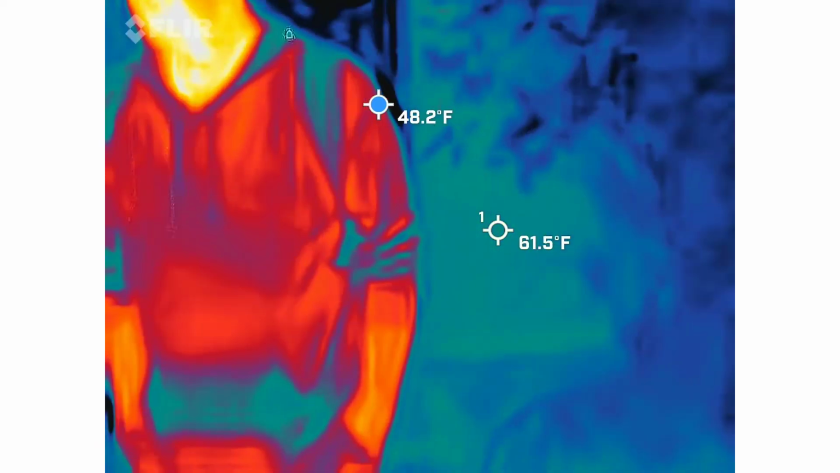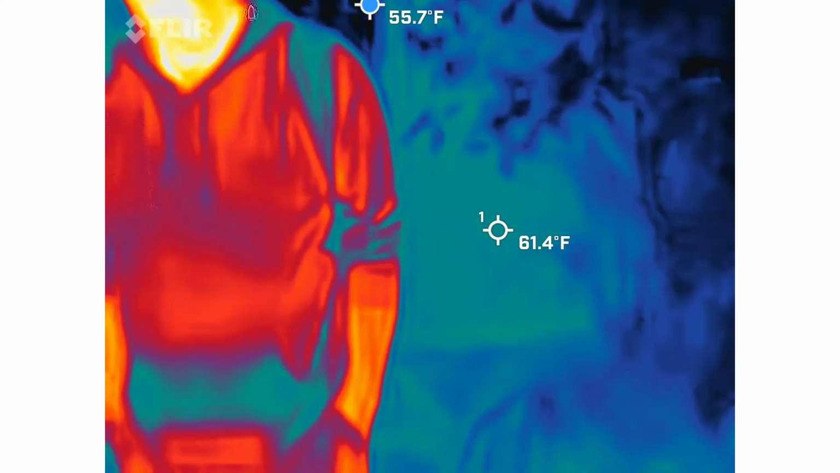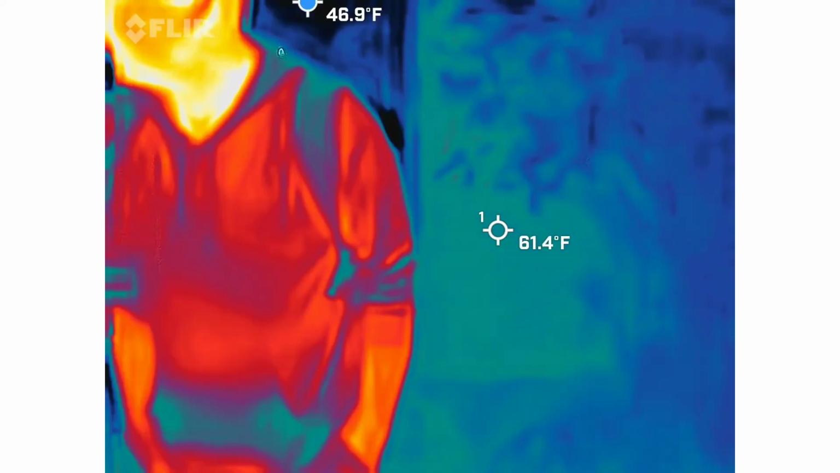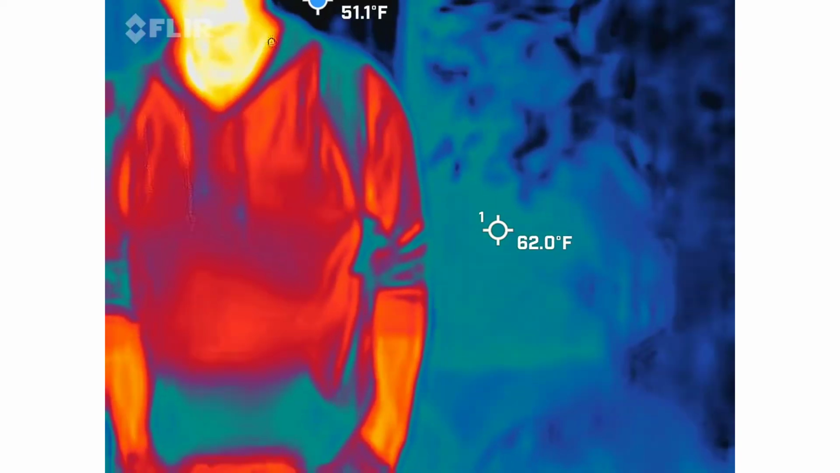This is probably the most picturesque place in all of Charleston. I don't care about Rainbow Row. I don't care about anything else. This, day or night, is gorgeous. So, one of my favorite places in Charleston, by the way.